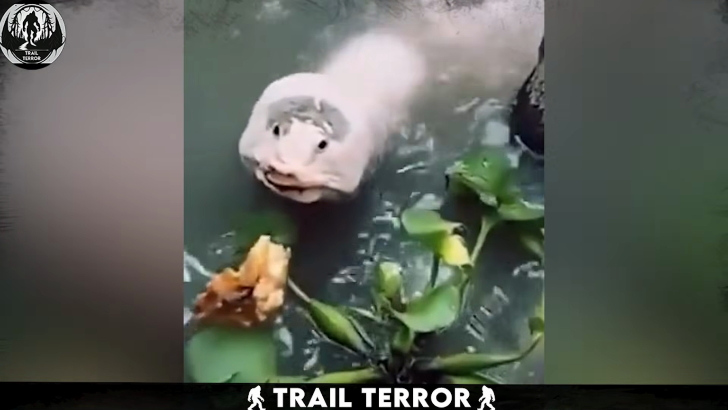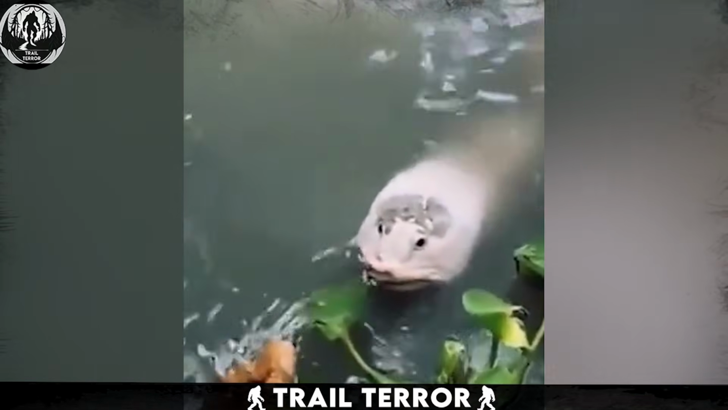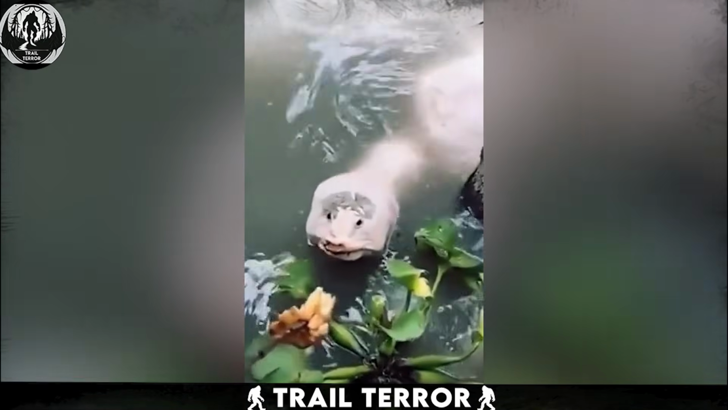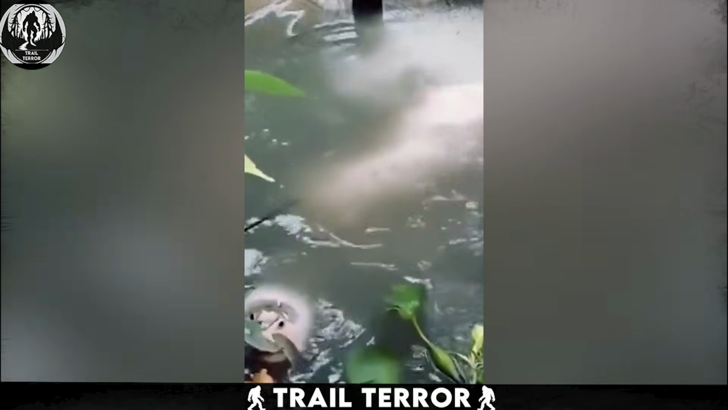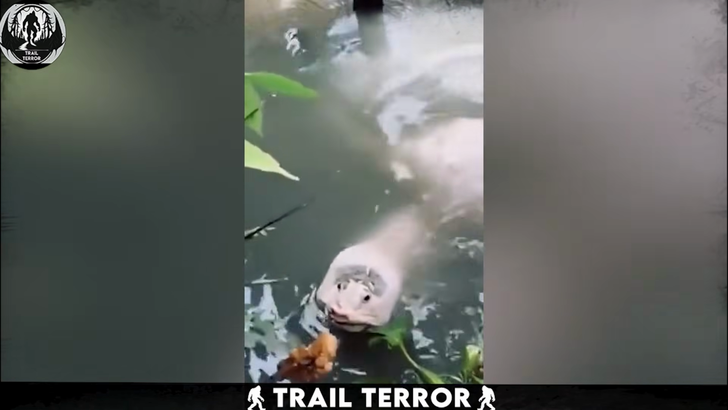I am not sure about you, but I have never seen a fish or turtle looking like this. The creature's behavior, approaching humans for food, suggests prior positive encounters with people who treated it well, eliminating any fear it might have had, but I still have questions about what exactly it is.